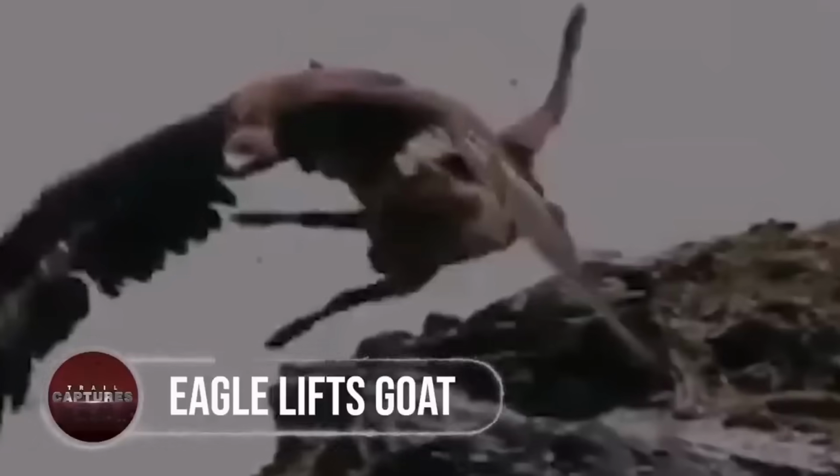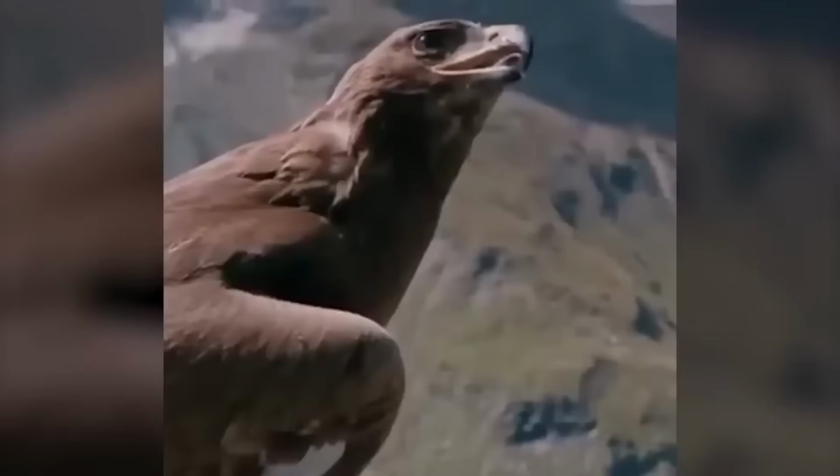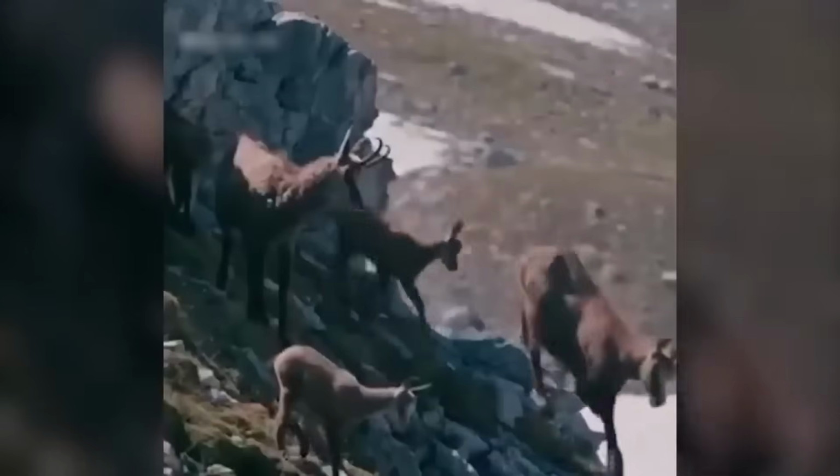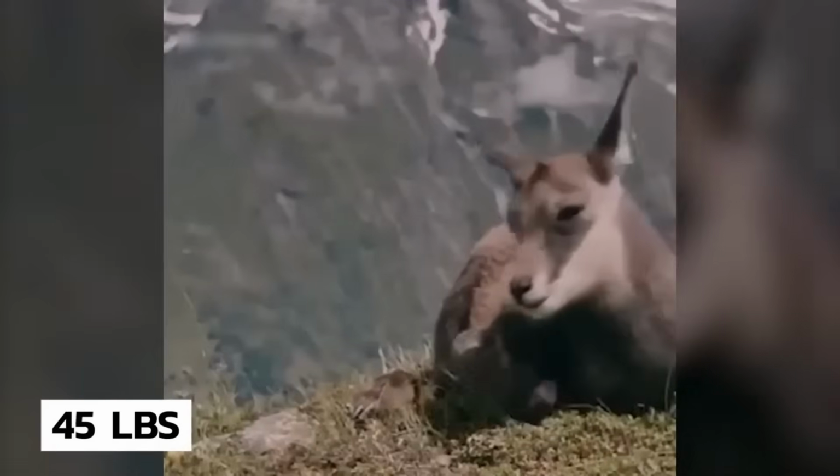Eagle lifts goat. Whatever you do, never underestimate a flying eagle, because you never know what might be going on in its mind, just like this one. At first spotting the poor animal sitting on top of the cliff, the eagle then swoops down to grab a 45-pound goat.